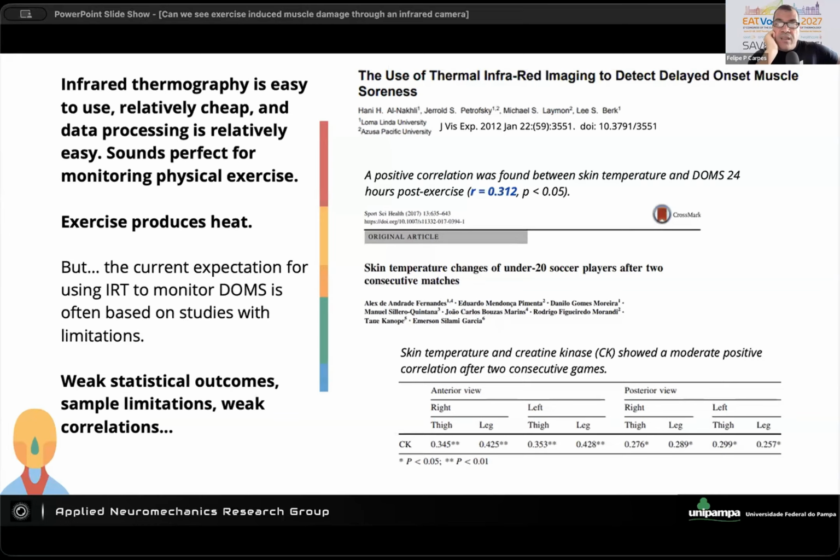For example, it's very difficult to find one study showing higher correlations between changes in physiological outcomes that can be a marker of muscle damage and changes in skin temperature. So we have weak correlations, we have sample limitations, we have difficulty in conducting field studies because work in exercise science is sometimes challenging. And altogether,